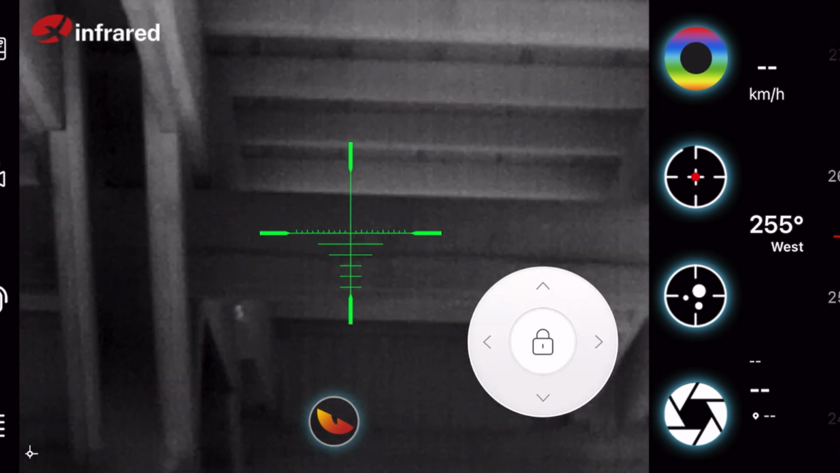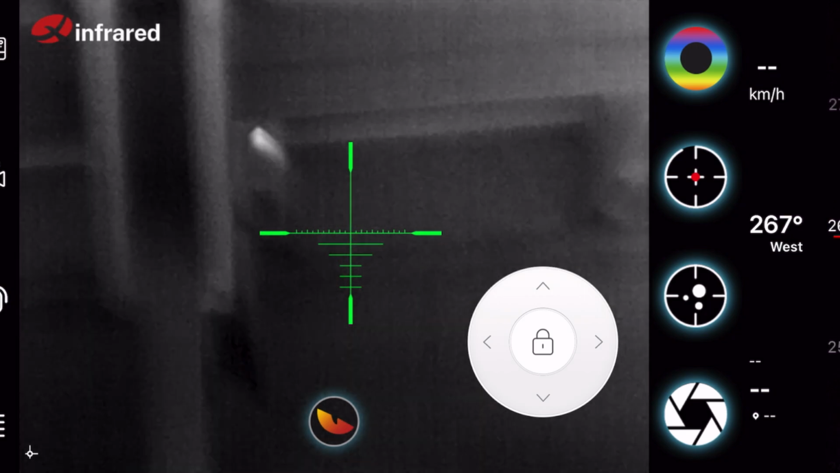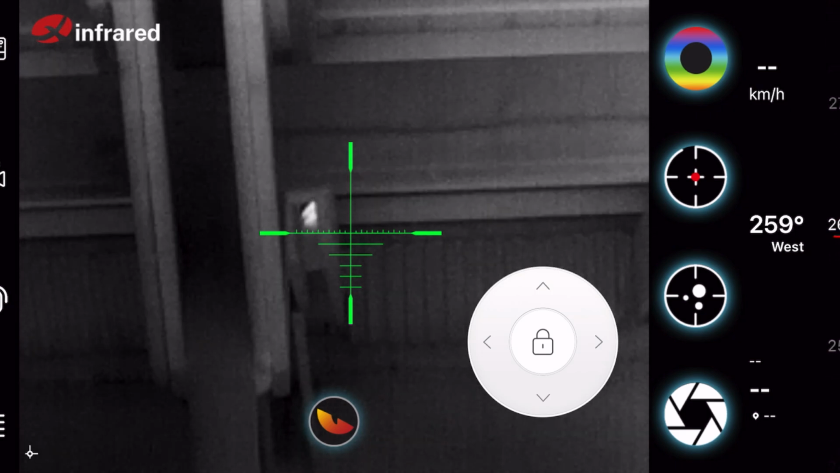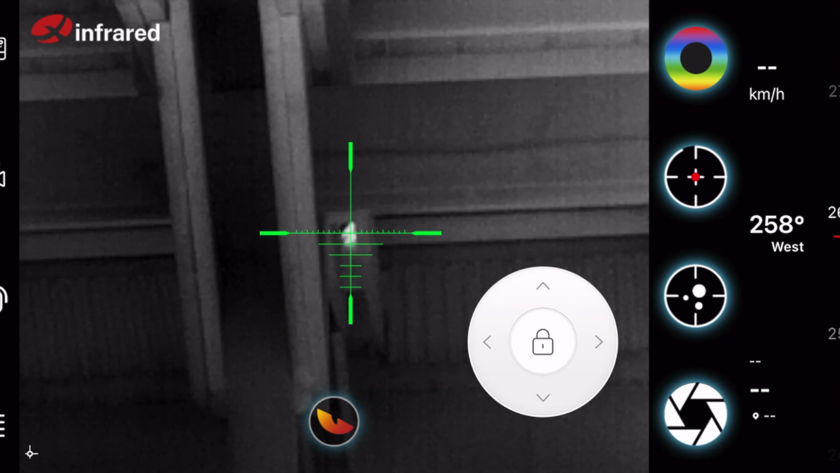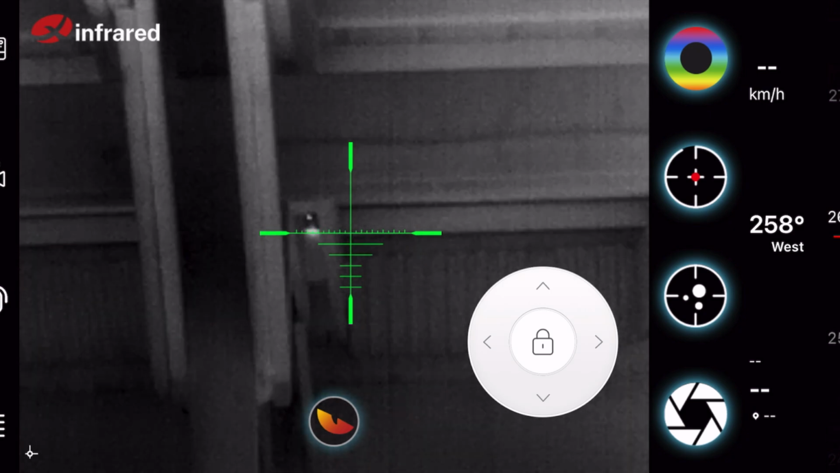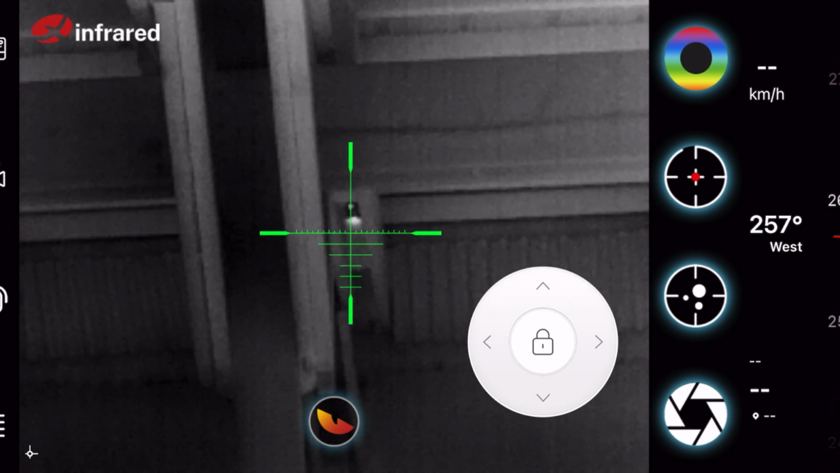They think they're so clever back in there, and if you're not really paying attention, it can be easy to walk right by them, and you certainly wouldn't see them if you were shining a light around the building. It's just really hard to hide from a thermal. I guess that's why the predators use them so often.